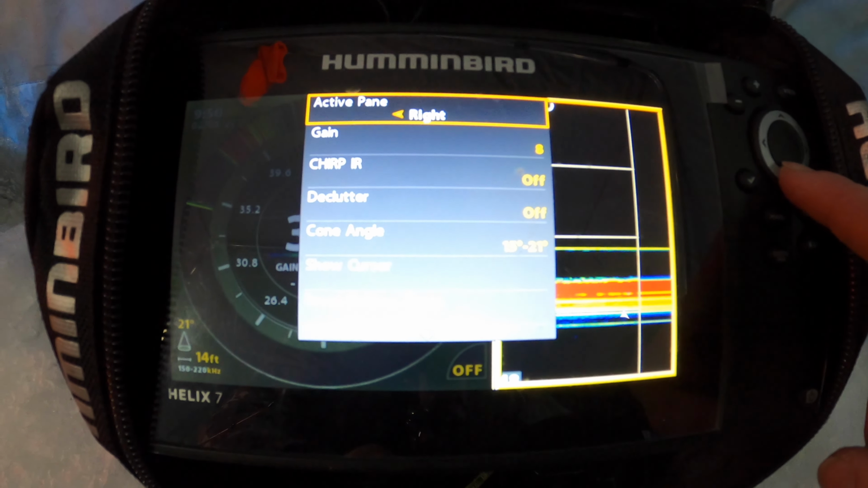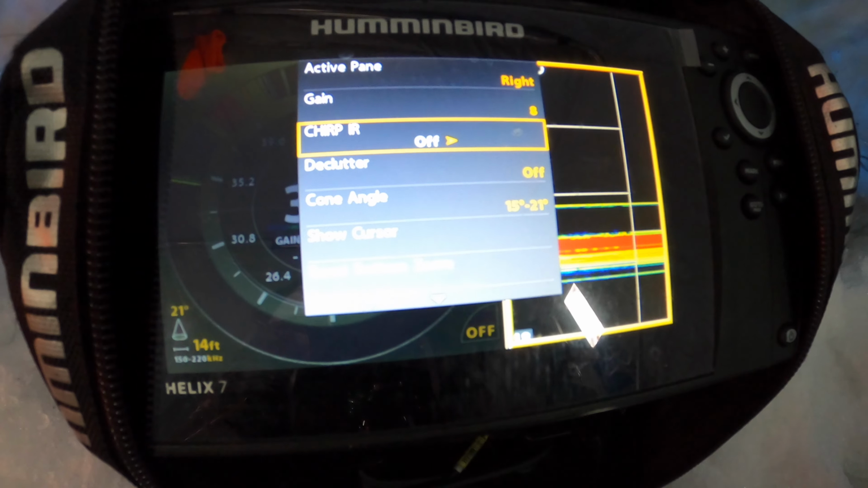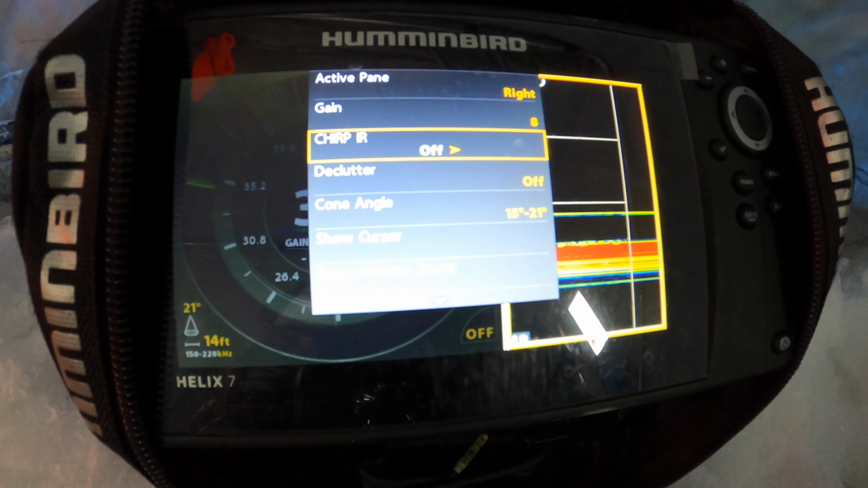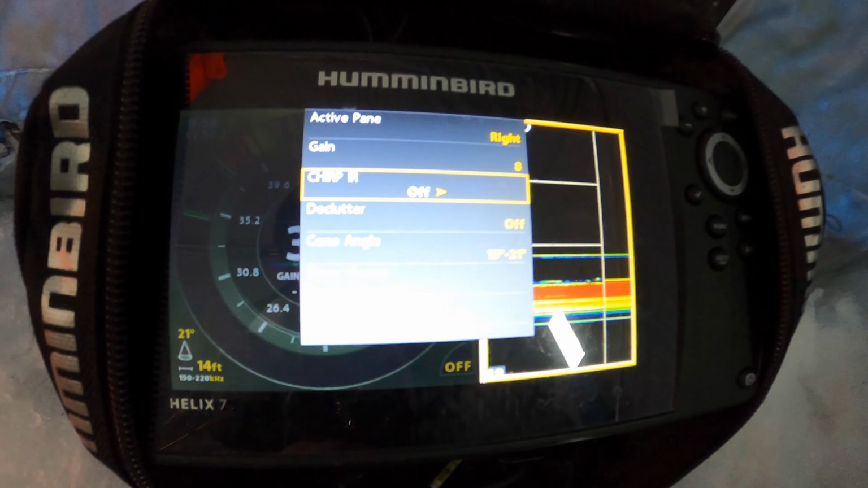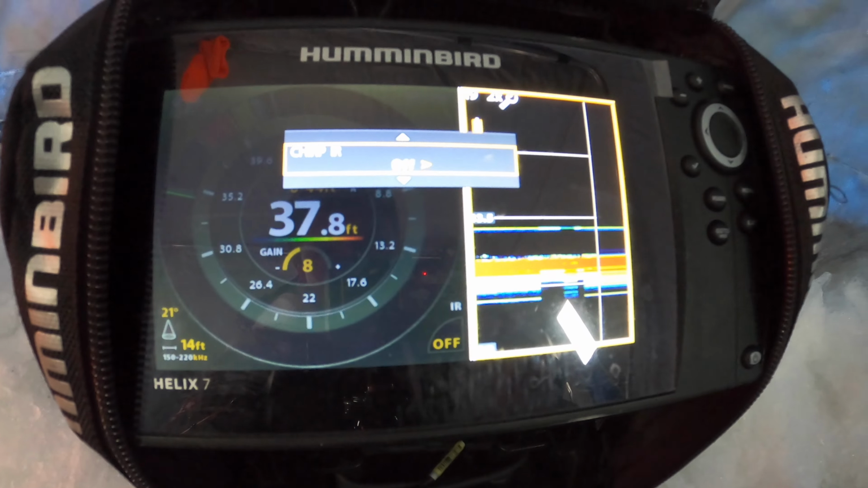Okay, so now if you go down, Chirp IR, this is one thing that people don't always use. They don't know what it is usually. What it is, like on Vexilars and stuff, you can choose different channels for interference. Let's say I'm fishing with someone and I have some interference. Well then I can go on here and turn Chirp IR on, and it'll shoot me on a different channel, so it'll clear up stuff, okay?